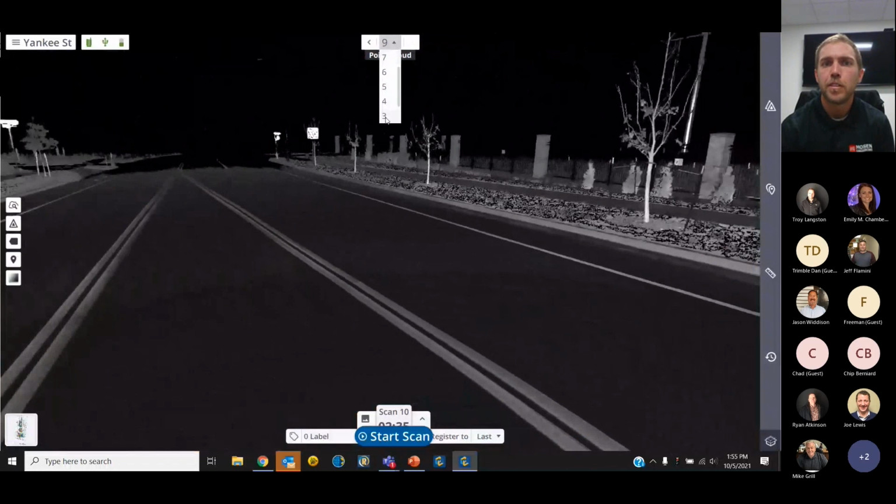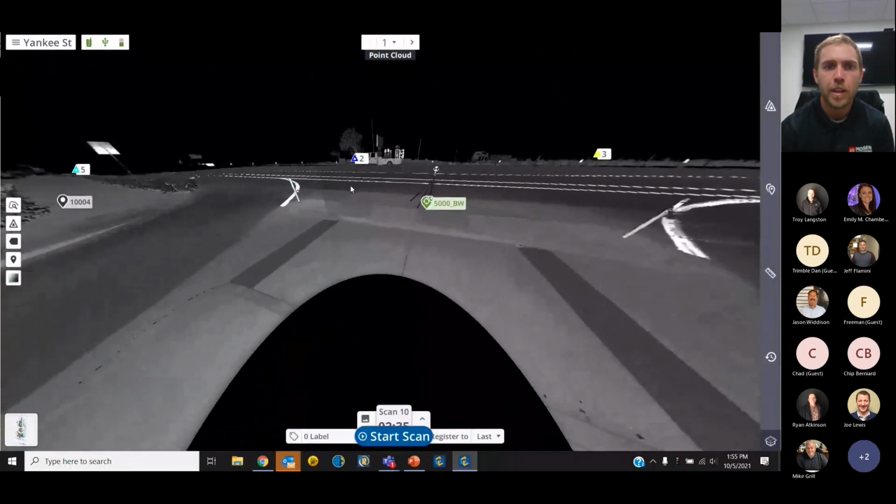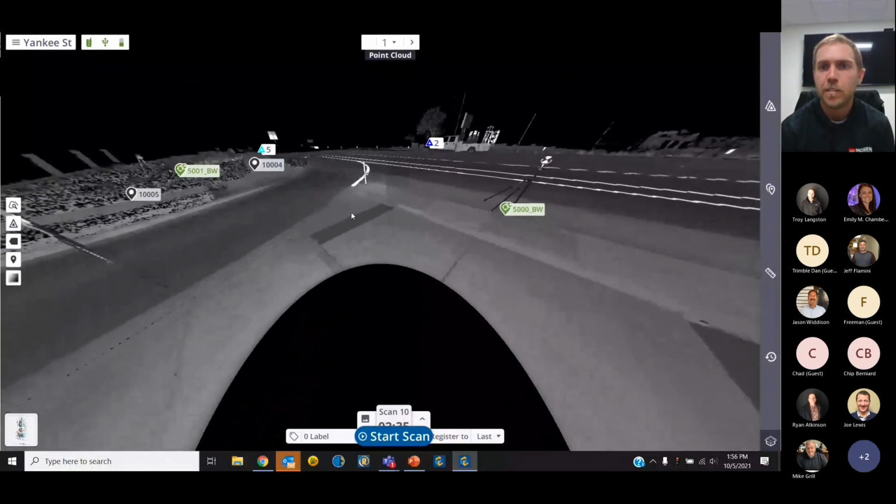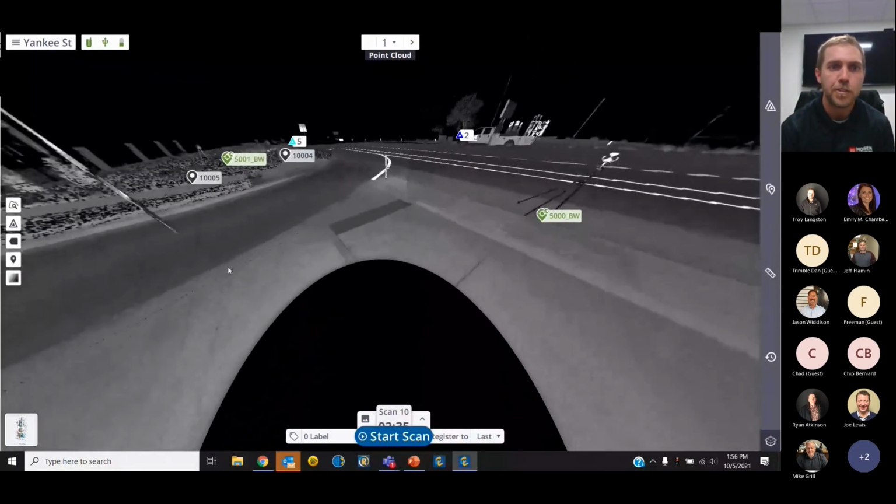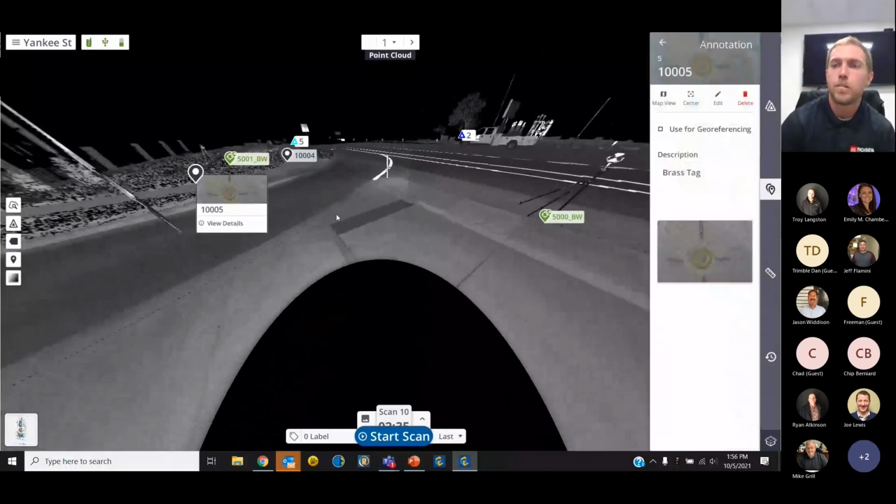At the top of our screen, I'm just going to toggle down to the beginning of where we started, because we have a good look at a lot of different annotations and control points that were created for this job. So as I mentioned earlier, if you have pictures and details, if you click on these, you can view the details of the annotations that were created. As you can see on the right-hand side of the screen, we have a picture of this brass tag and a description, basically. So if we revisit this site, or if we're looking at it in our downstream software like TBC, we have the ability to label it.